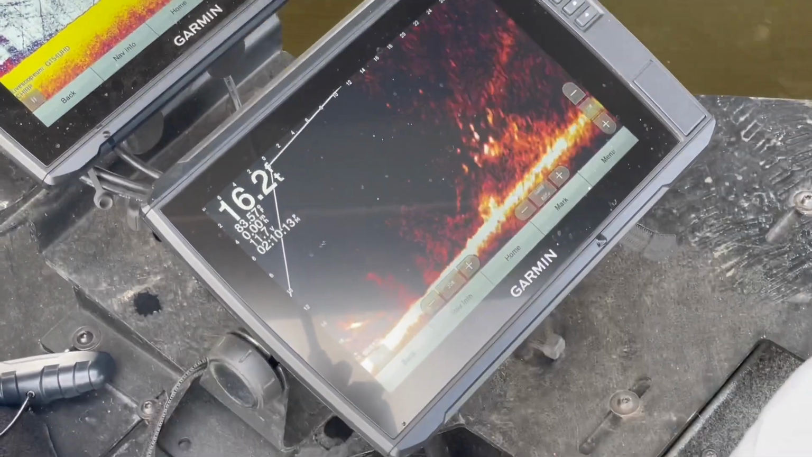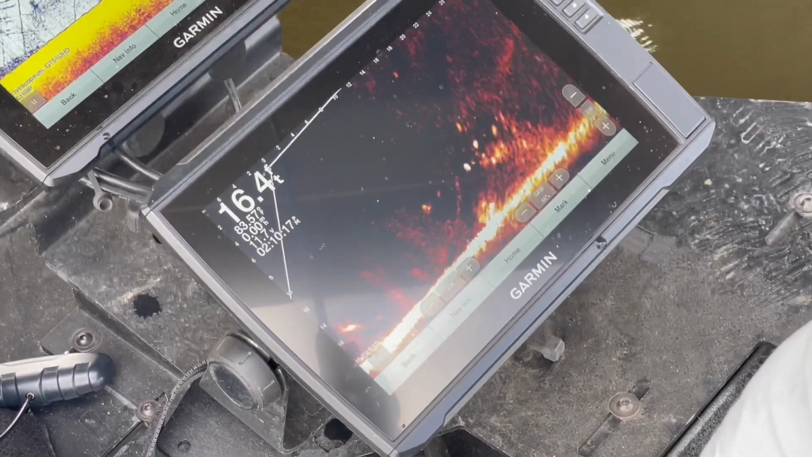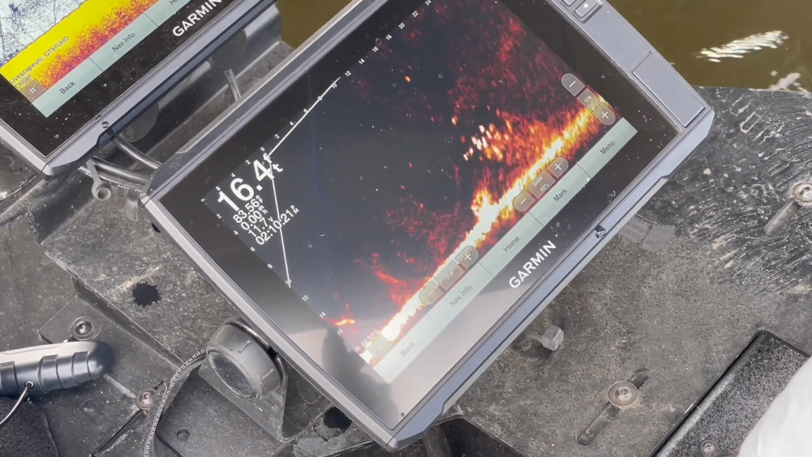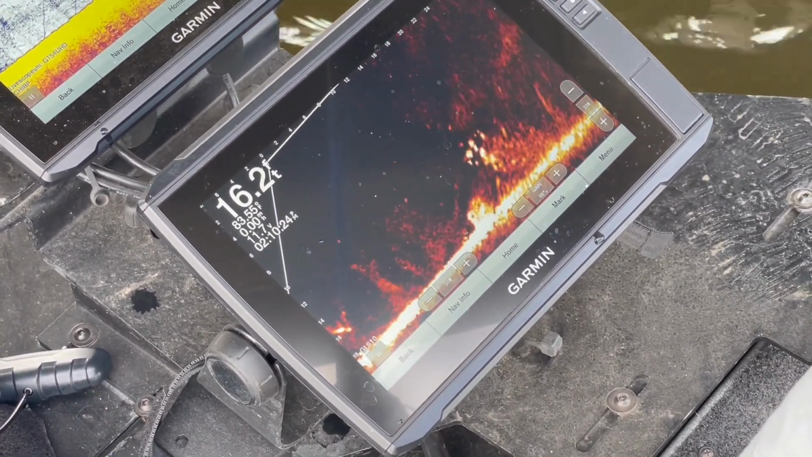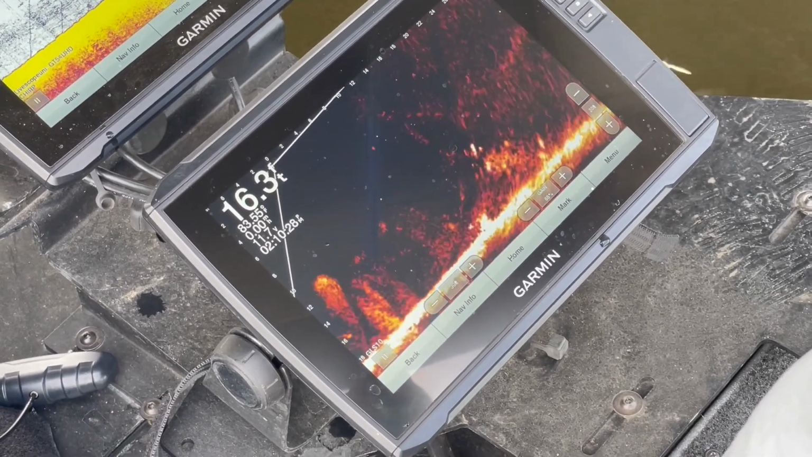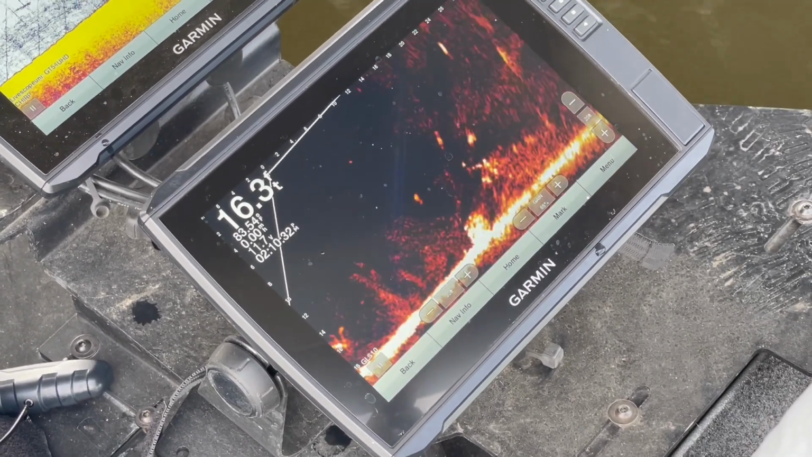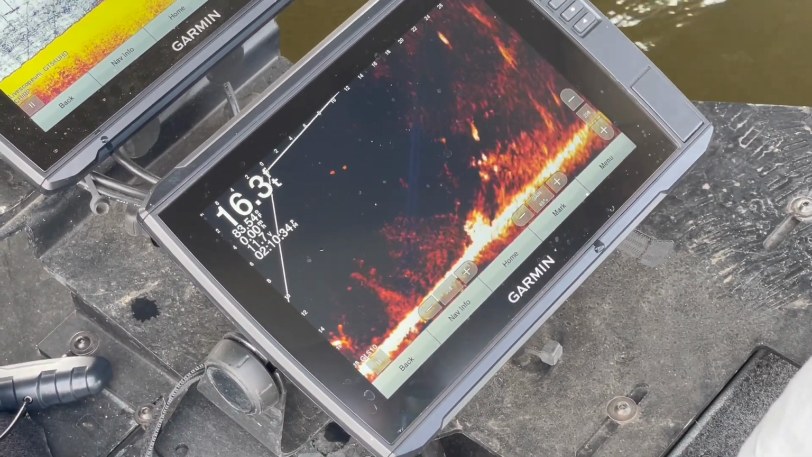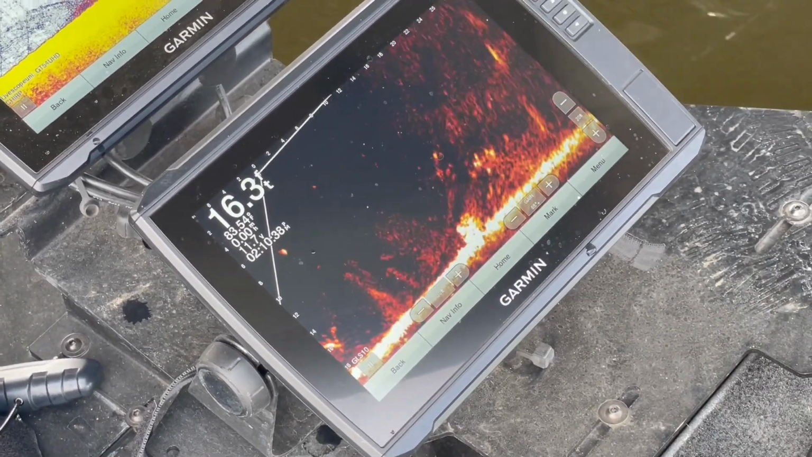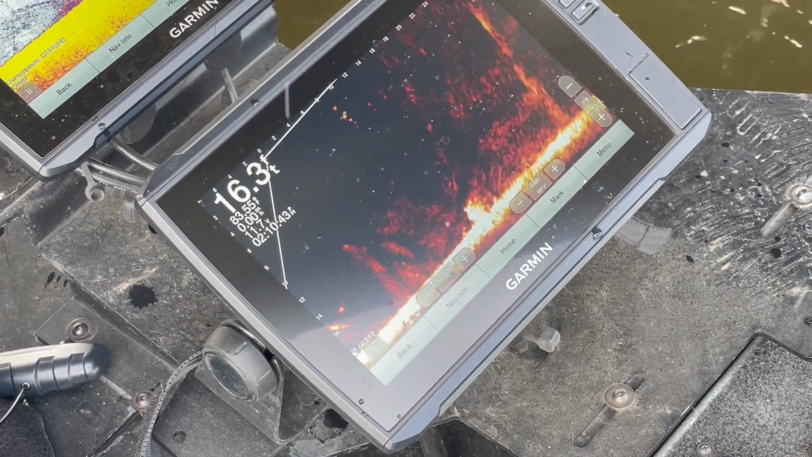All right, there's just a load of them there. All right, let's see here. There's my bait coming in. It's about a couple of feet above them, so I'm gonna let it drop just a little bit more. Let it drop a little bit, and I'm gonna reel real slow through those fish. There he is. Just like that. Not a giant crappie, but a crappie nonetheless.